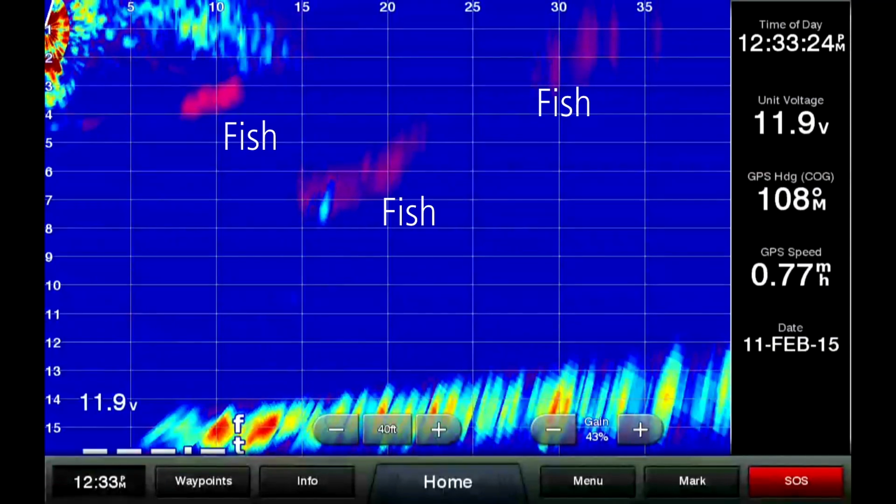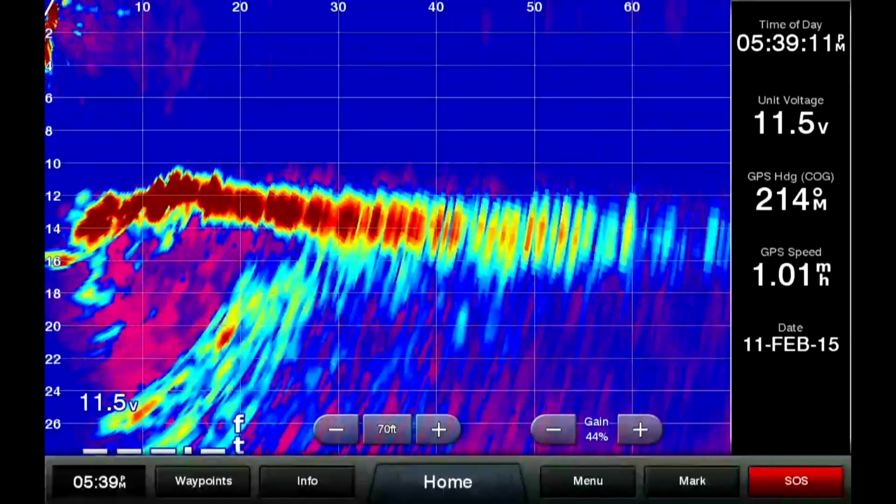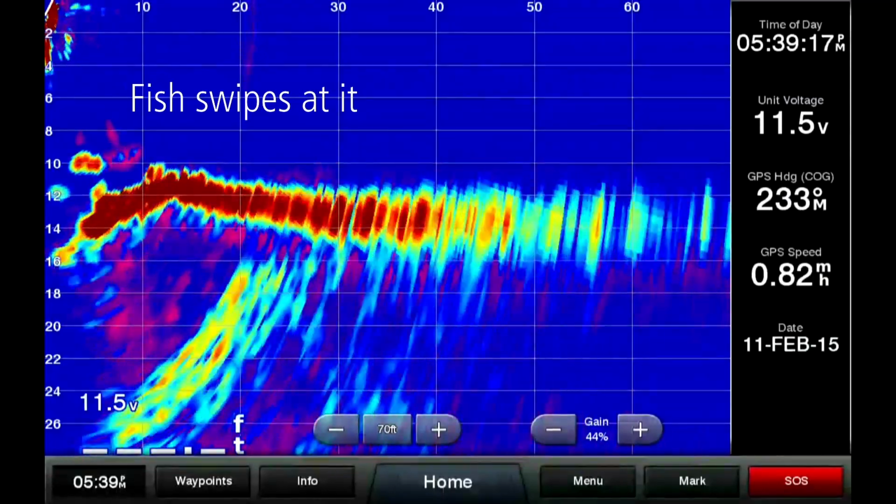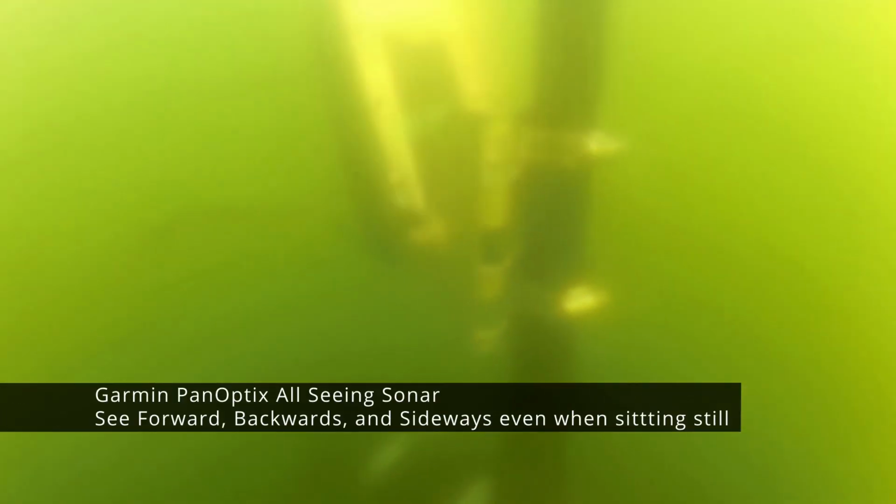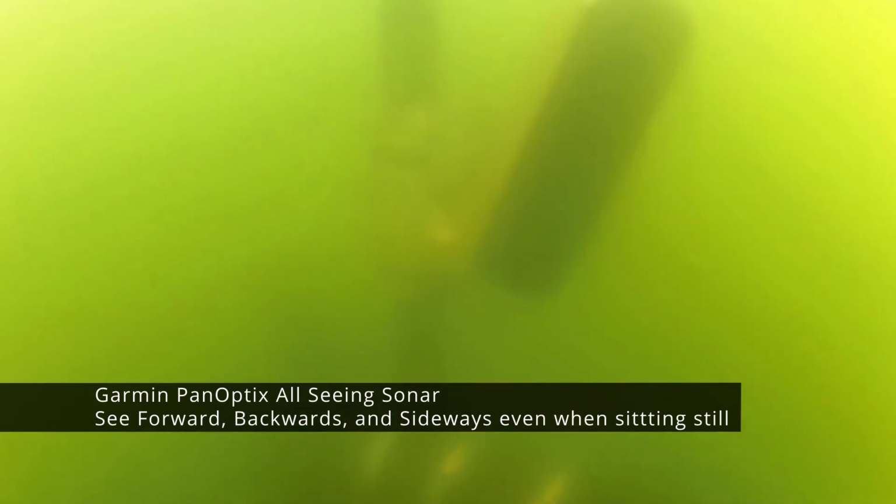If they dislike the bait, they'll just turn and run straight from the bait. And you see all that in real time. So you know whether you've got the right bait on, right color on, and what he wanted. I mean, if you're not running a Garmin, you're gonna be fishing somewhere behind the guys that are running Garmin.